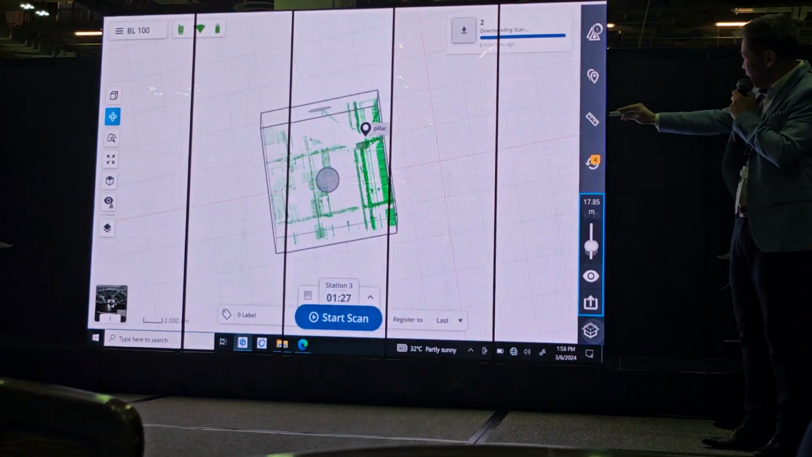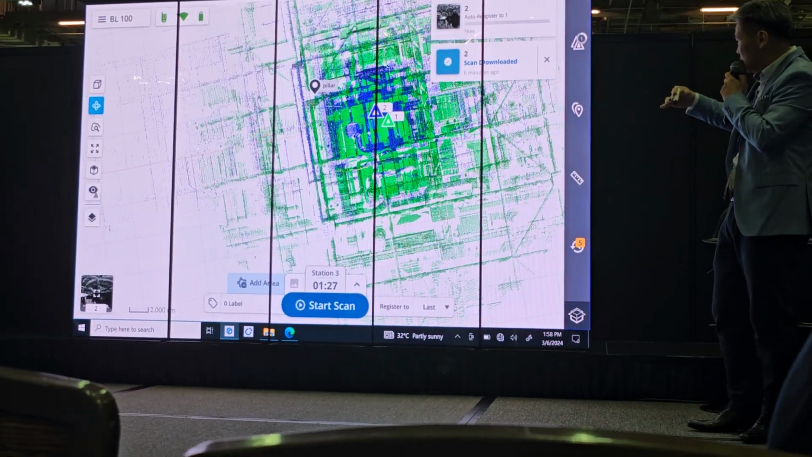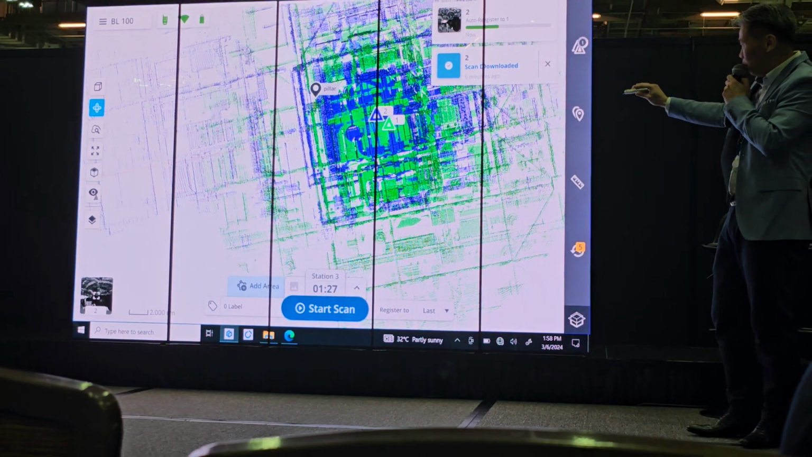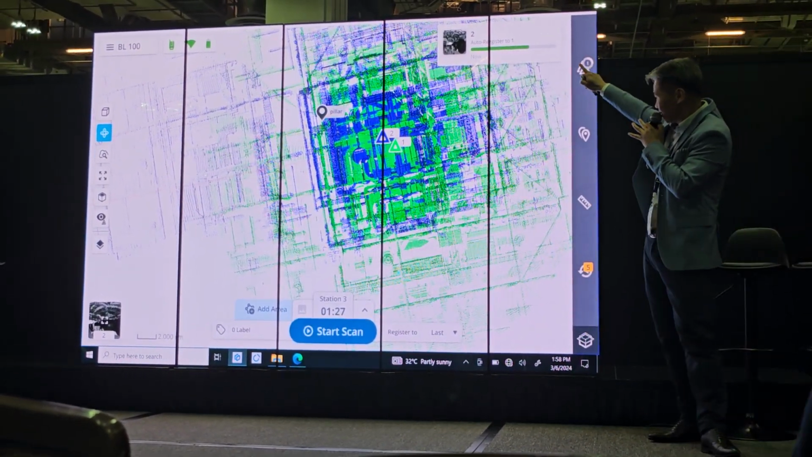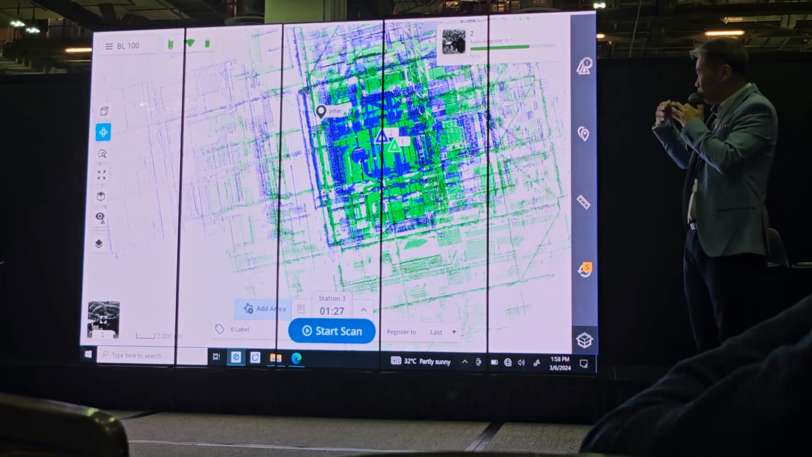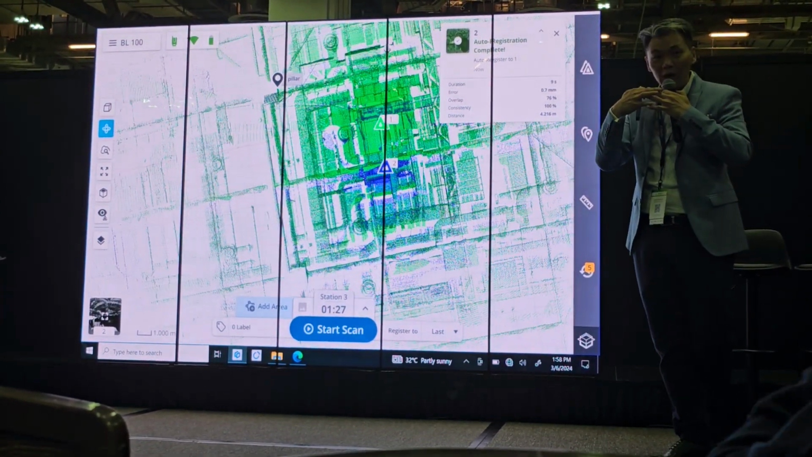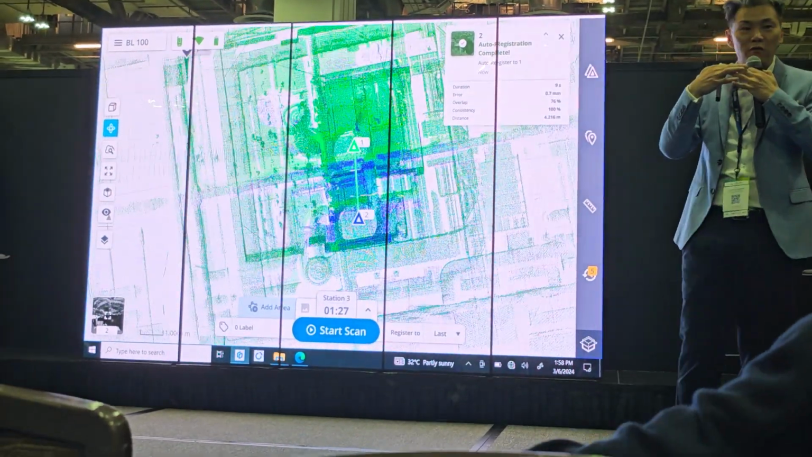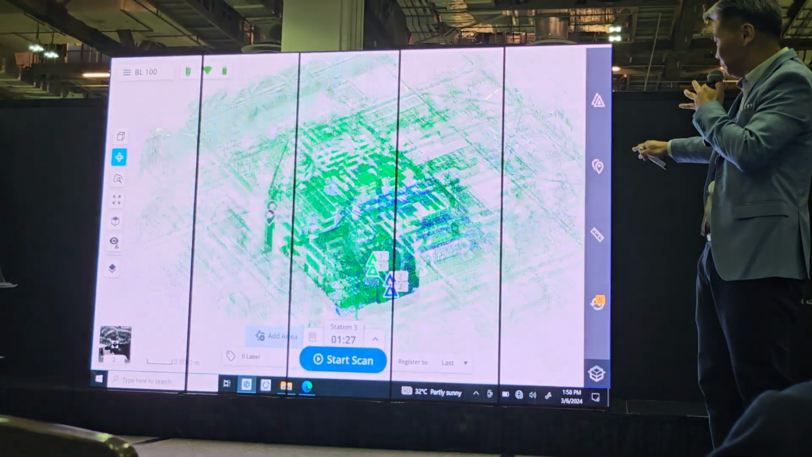So now we have Station 1, Station 2 coming in. Green and blue. They do registration to 1. It will move to 1, right? This is the auto registration function inside our software, right?